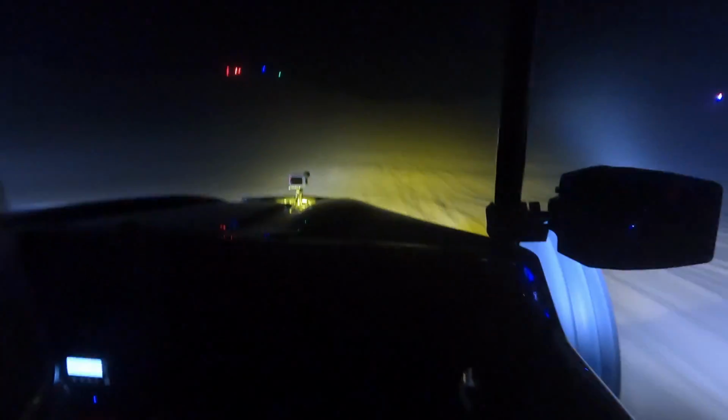This has got to be one of the craziest things. Oh my gosh, and up we go. Over the whoops, and wide open throttle up to the top.